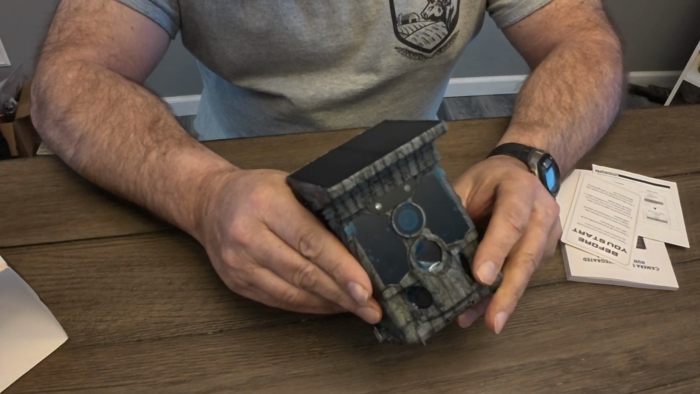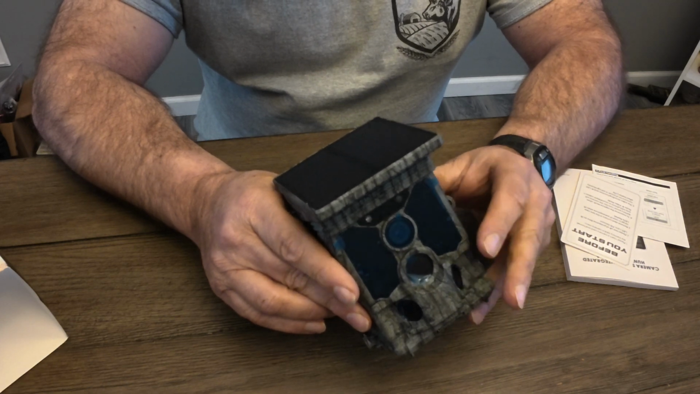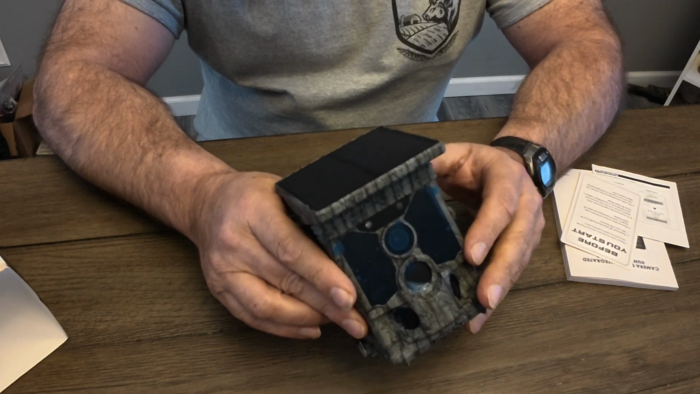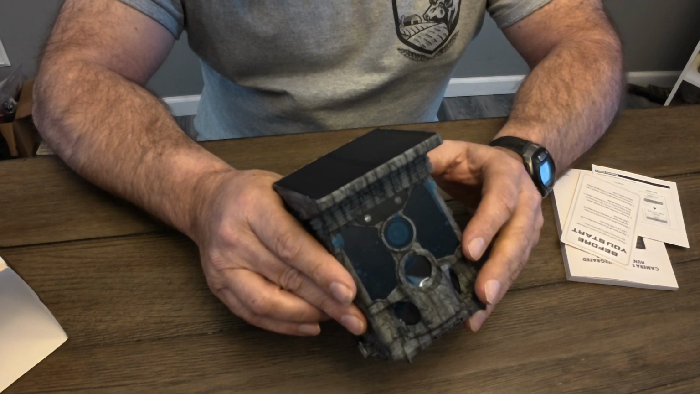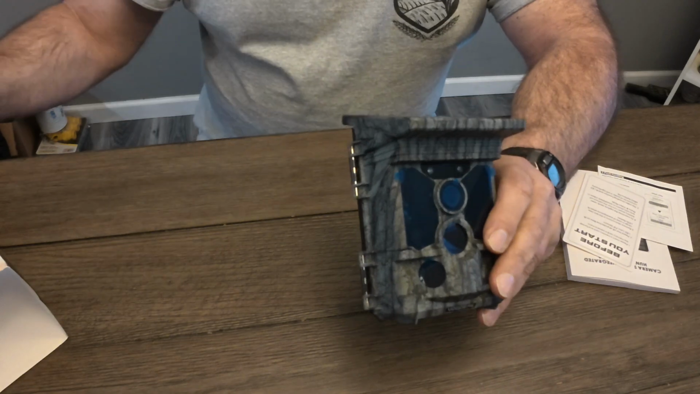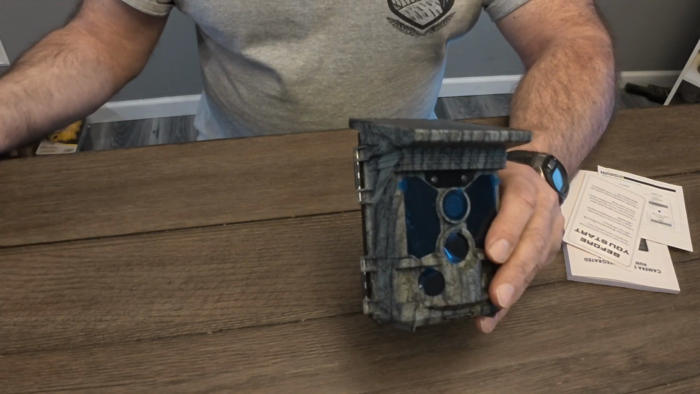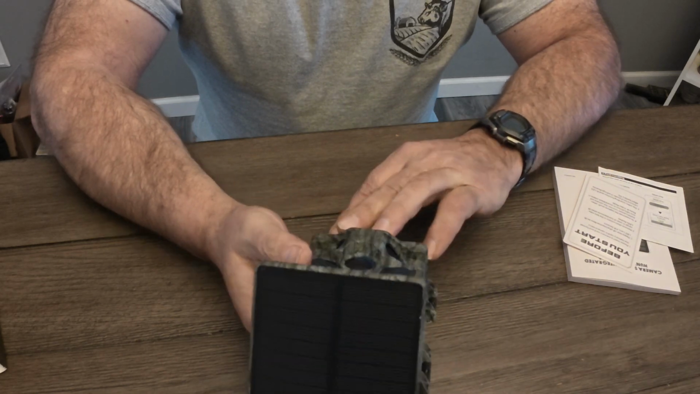As far as I know, it's Wi-Fi connection with the smartphone. It's got a 0.1 second trigger speed. It's got a 3 PIR sensor with 120 degree detection range. So there's probably some other features that I've missed, but once I read up on it, I will let you know.